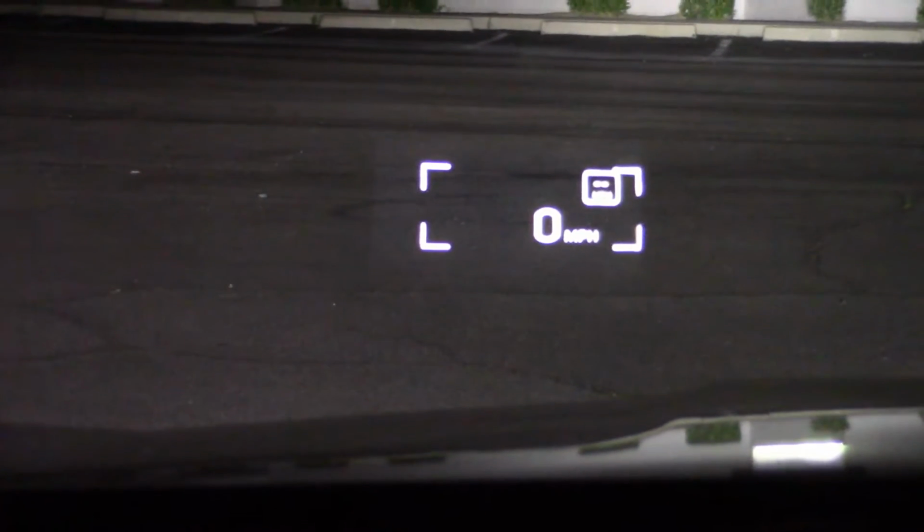And the heads-up display. Lights up pretty good, especially if you turn the lights out. I don't want that though, let's make it go away. Gets annoying after a while.